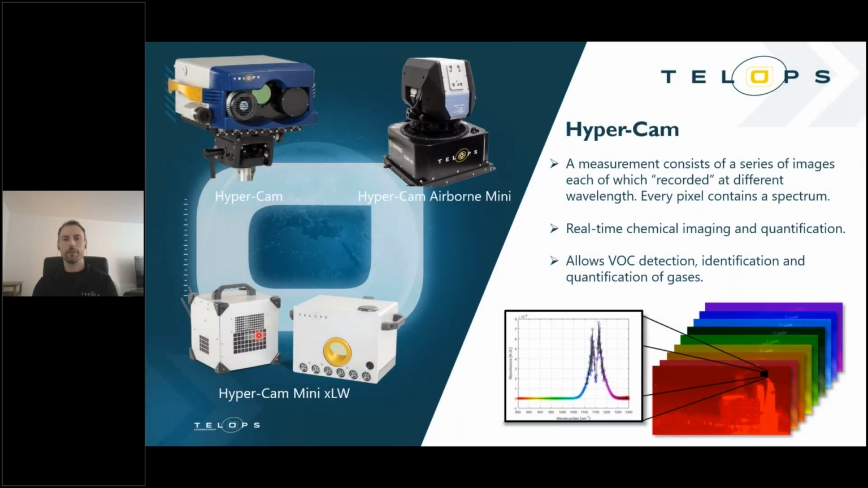So a little bit of an overview about hyperspectral imaging. If you can see the laser pointer over here, these are the images on our left of our hyperspectral cameras. We have the HyperCam here on the top left, our HyperCam Airborne Mini on the top right, and then on the lower is our HyperCam Mini XLW.